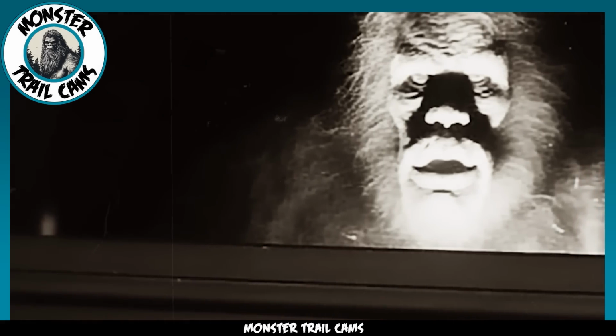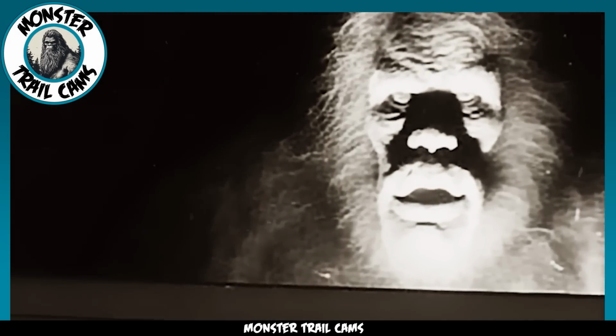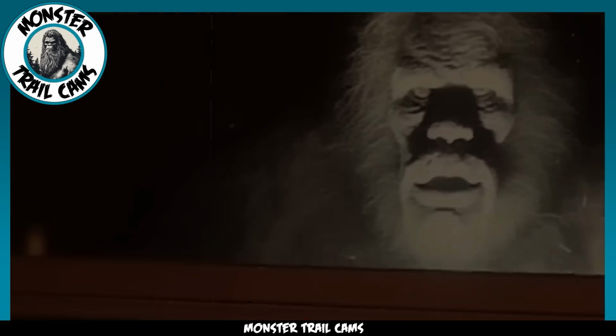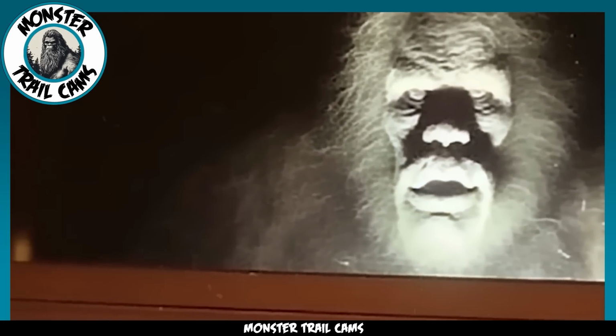Its face resembles a great ape, but there is something else there. Something that makes the creature almost human. Its eyes reflect the light of the camera, giving it an unnaturally frightening appearance. However, we have to consider this could be a fake. It might just be someone outside in a mask trying to get a scary image for internet clout.